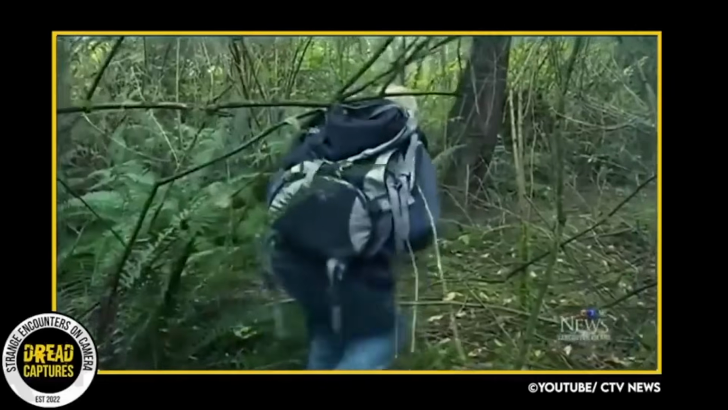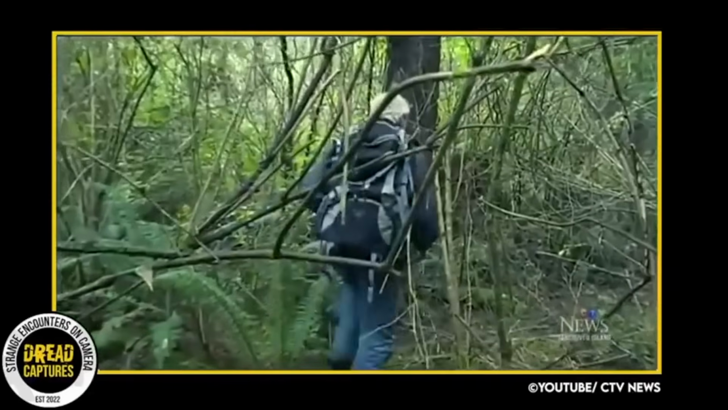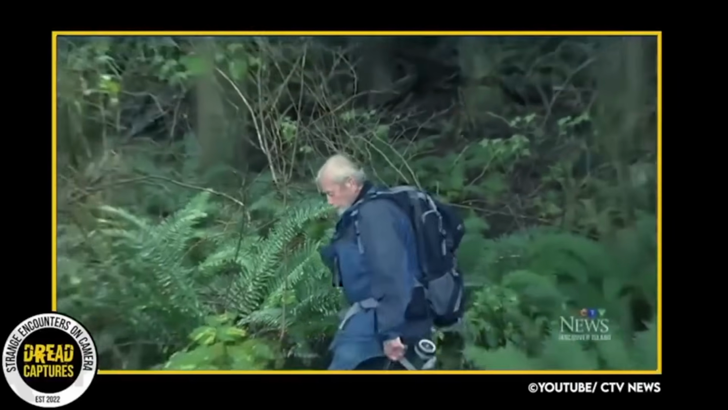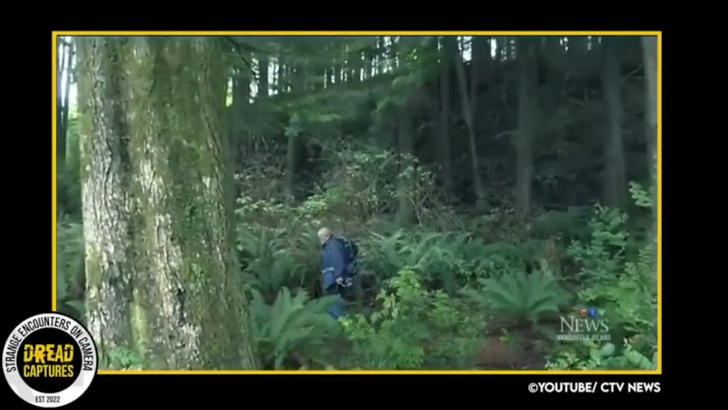A lady whose father still lives on the island came back to pay respects to a loved one. And as she approached the cemetery, she saw the creature. She was so spooked that she didn't stay. Not only that, she left the island altogether.